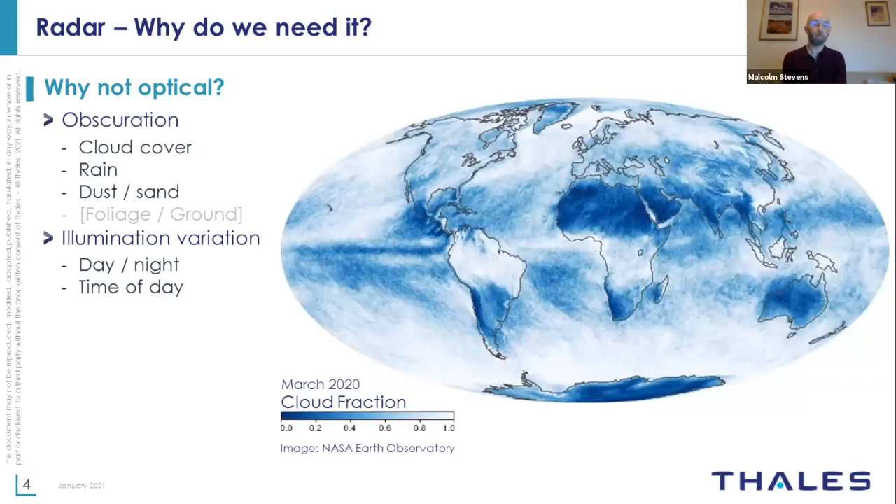So first off, radar. Why do we need it? Why not just use an optical sensor? Full motion video, wide area motion imagery, there's a number of modern sensors that are all very capable. And the first answer is obscuration.